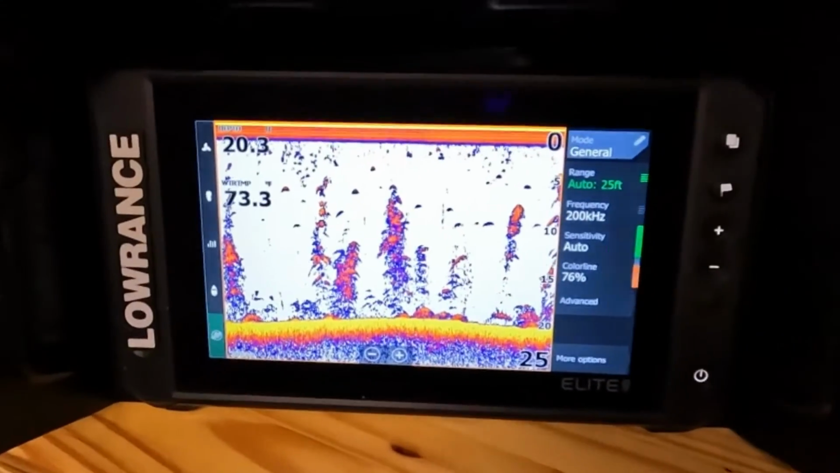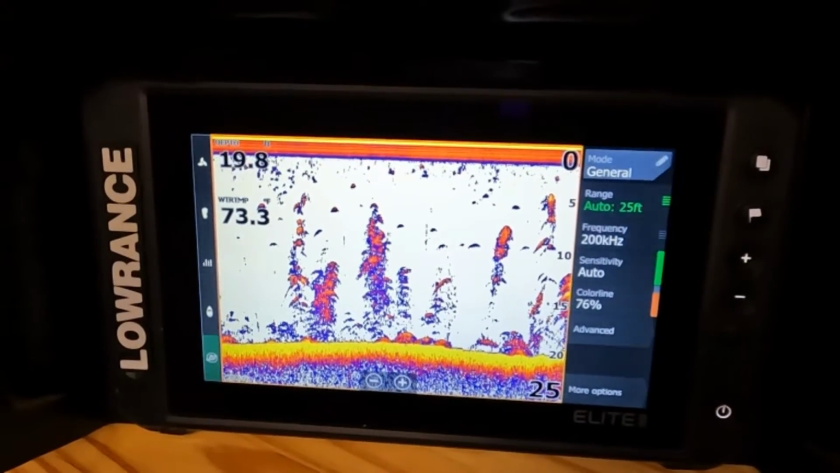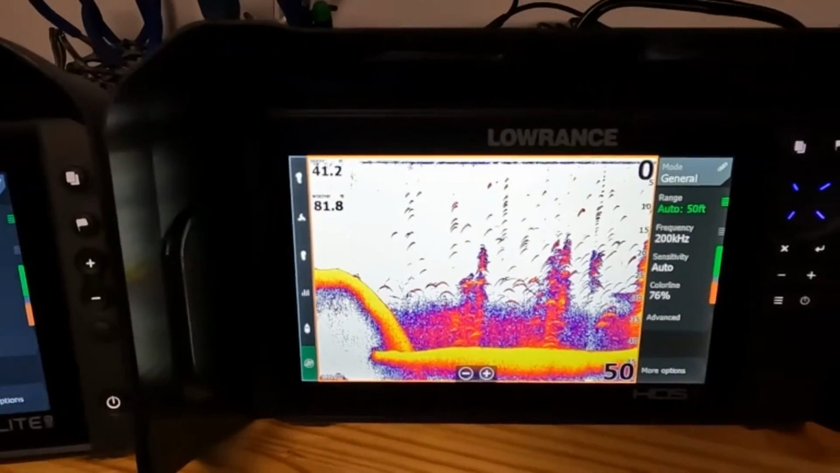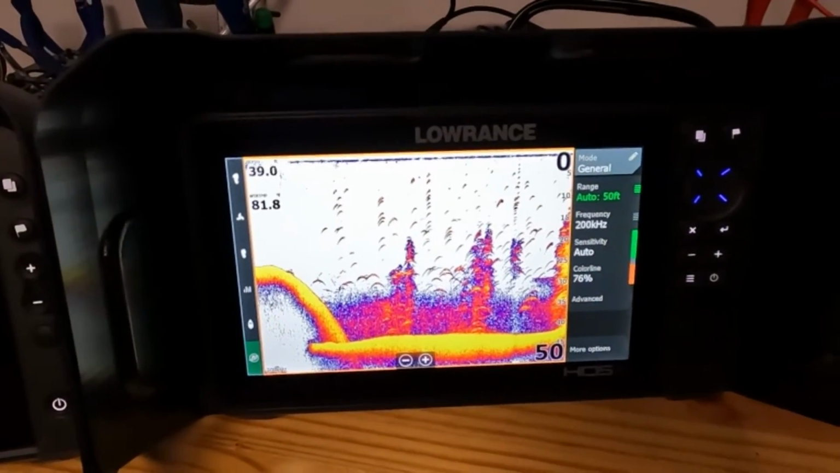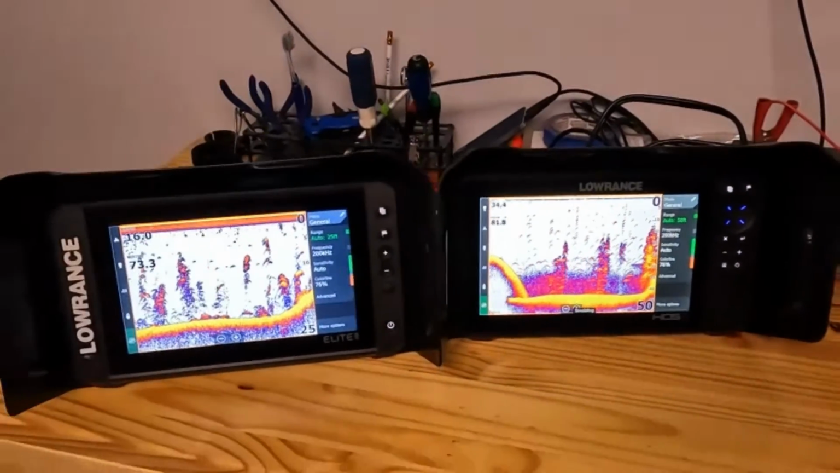And then of course 2D sonar. The FS unit. And the HDS unit. Pretty doggone close to being the same.